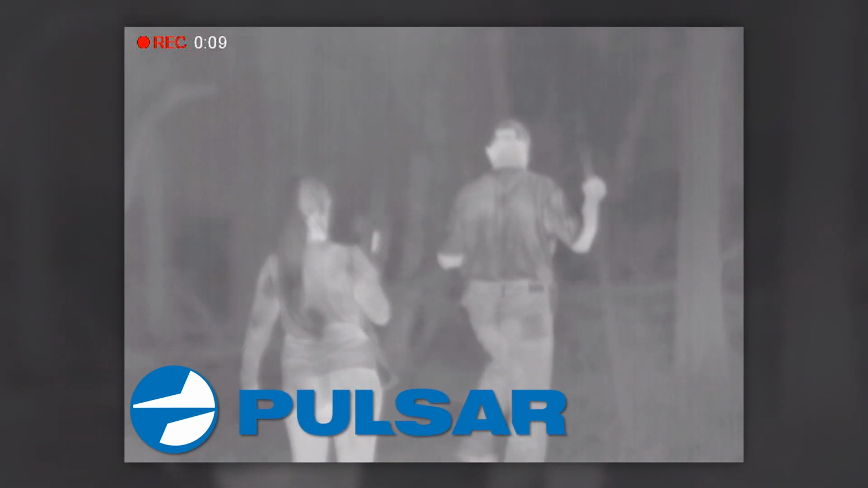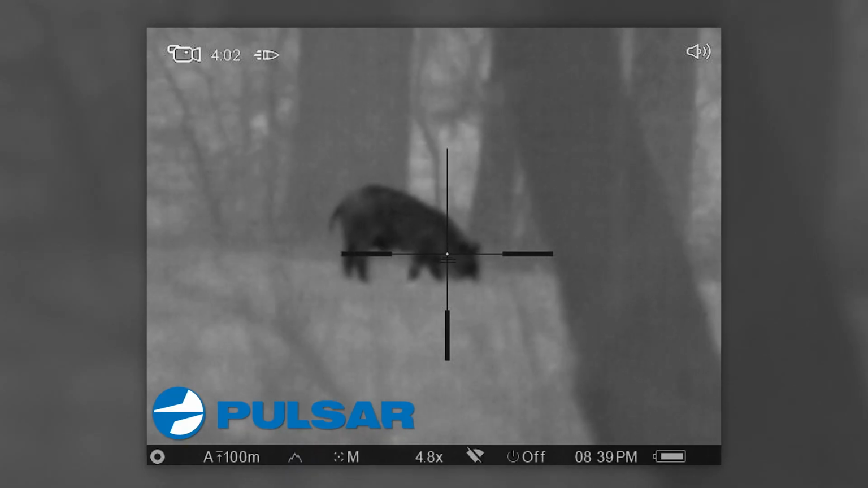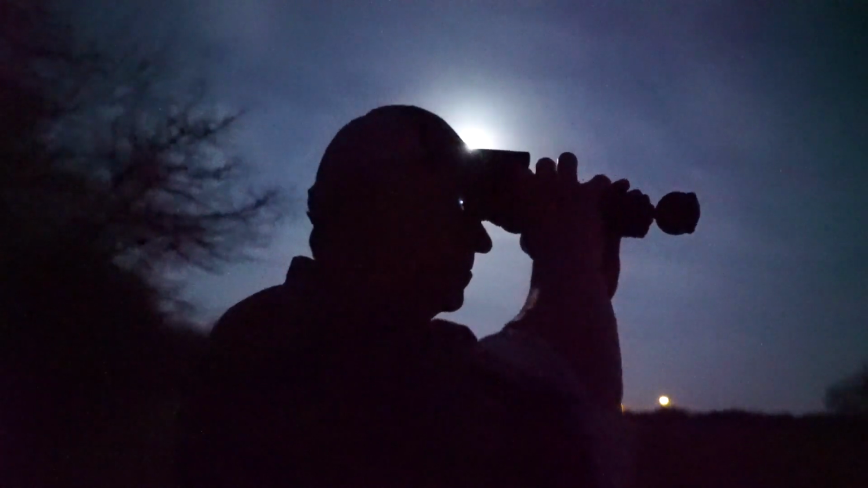It seems like every time that we go with Randy and Gerald, they make it look so easy, and hog hunting is not this easy, unless you go with Randy and Gerald, and unless you use the Pulsar gear. And so what happens, we wind up on the very first set, it wasn't 10 minutes in, we're walking through the bushes, I'm following Maddie, I've got the Pulsar monocular following her, and all of a sudden, bingo, we come across a group of hogs.